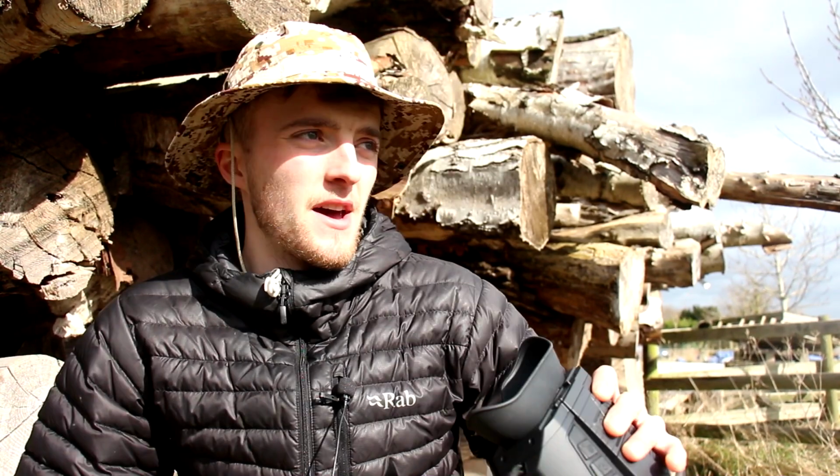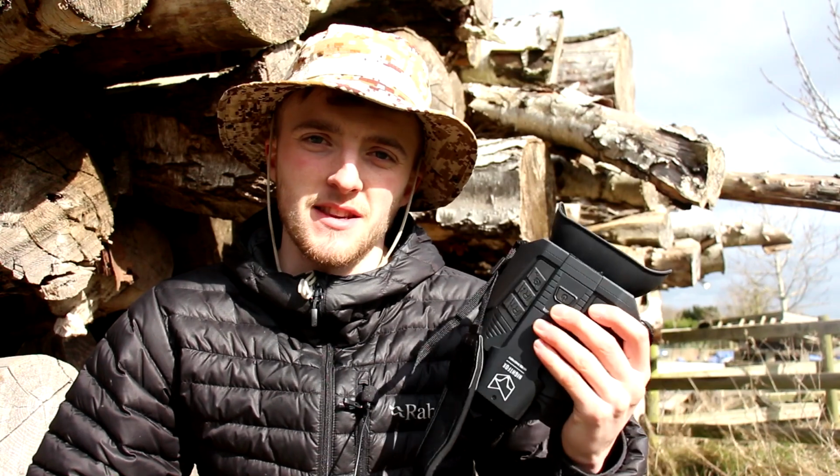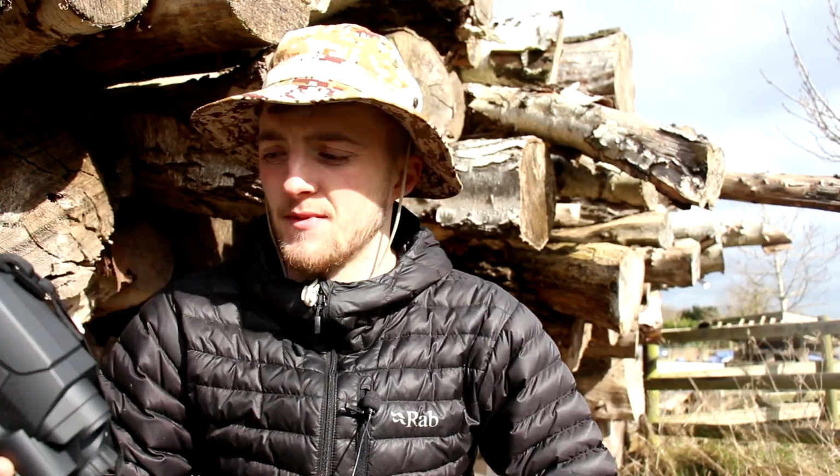Maybe if you know the landmarks where you're shooting, for instance in that cattle farm that I was at just now, I had a rough idea of how far away the feeders were, but even so, it wasn't anywhere near as easy as it is with this, just guessing your ranges. So yeah, this really did the job well.